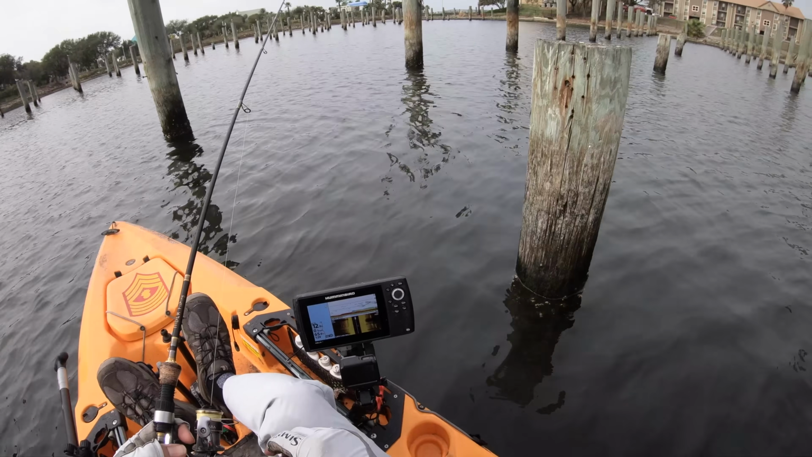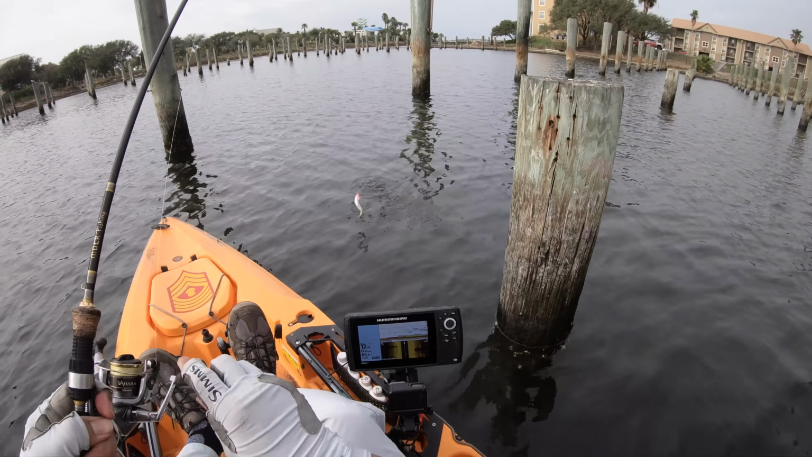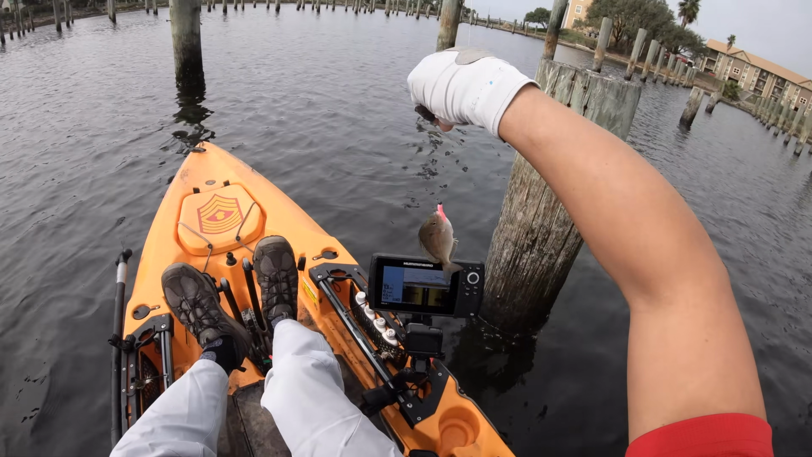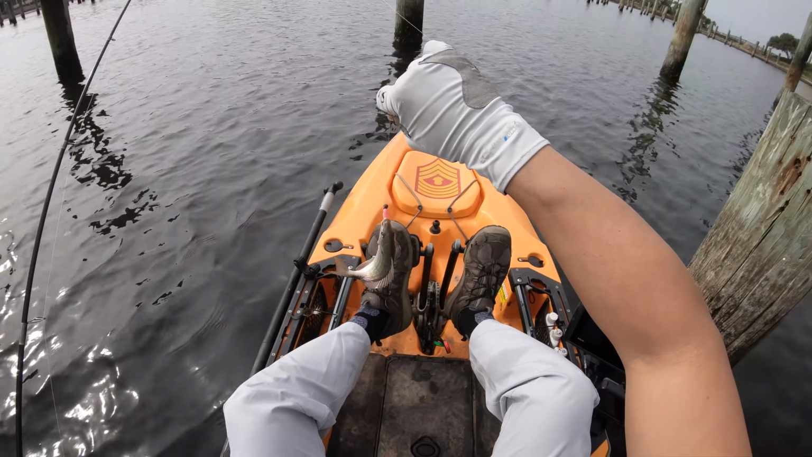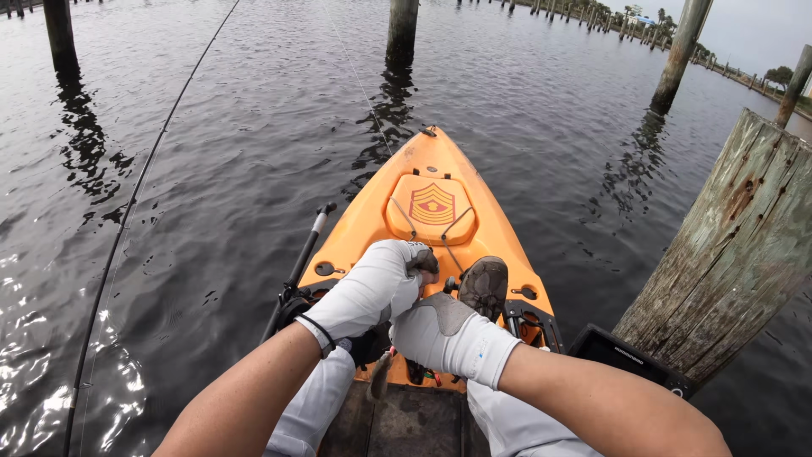Right about there. Should be good. Got one already. Pinfish. That is what is down there. Got your red. Hand it over.